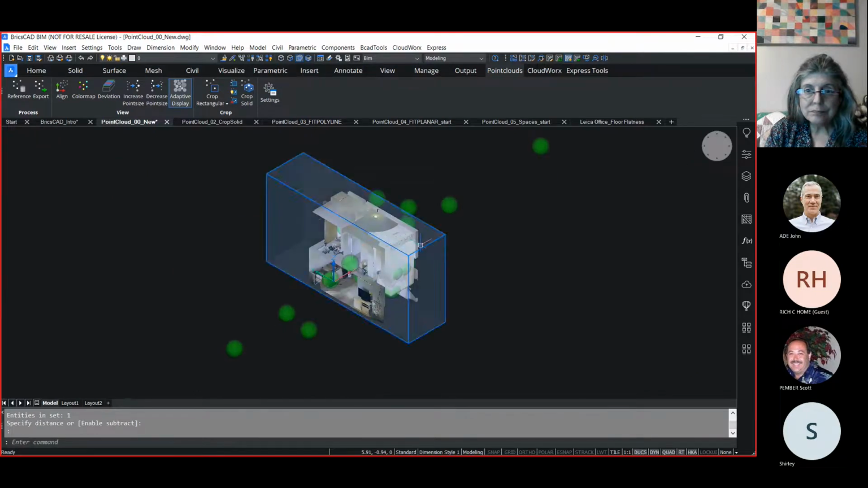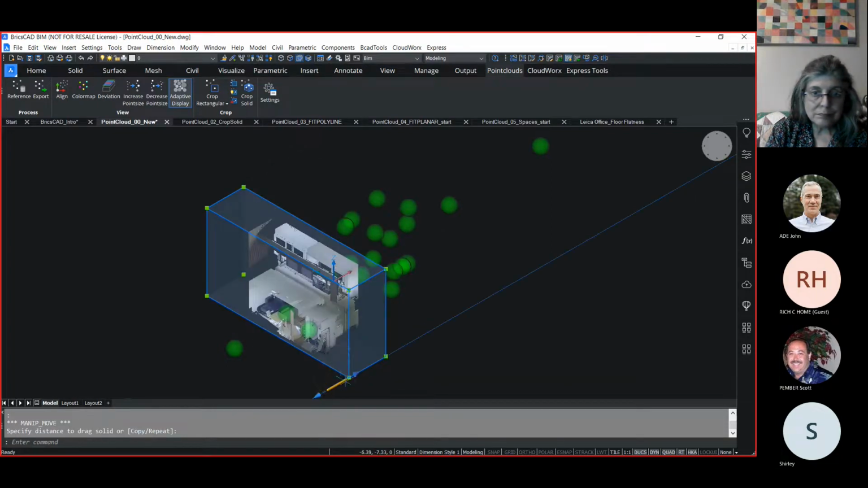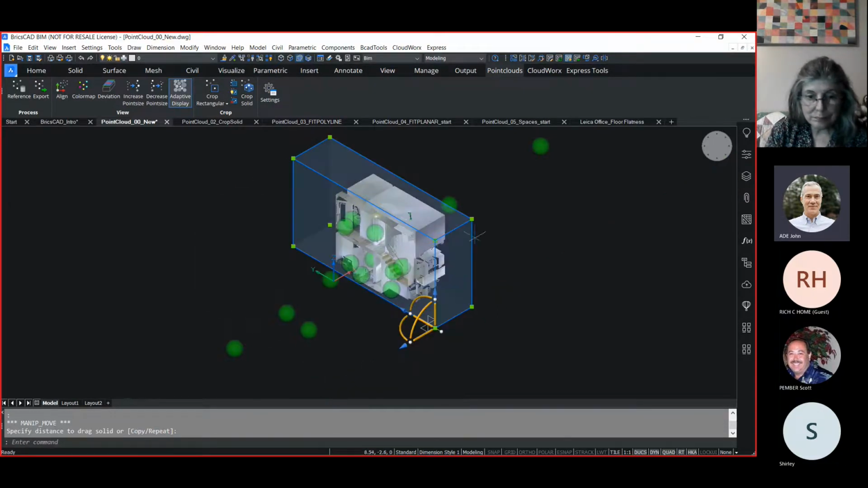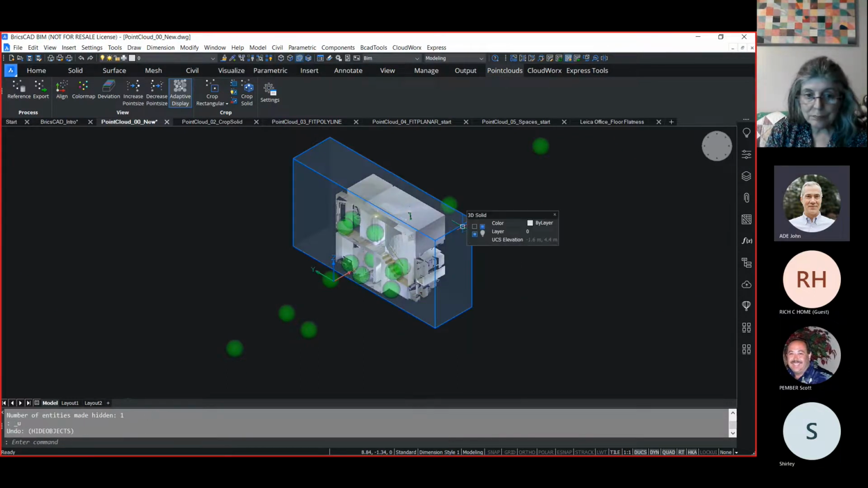And I can select this box and bring up the manipulator and use that to move it to a different location as well. So I can resize it, I can move it around to show different parts of the model, and then I can hide it. And more importantly, if I need to remove it, all I have to do is delete it.